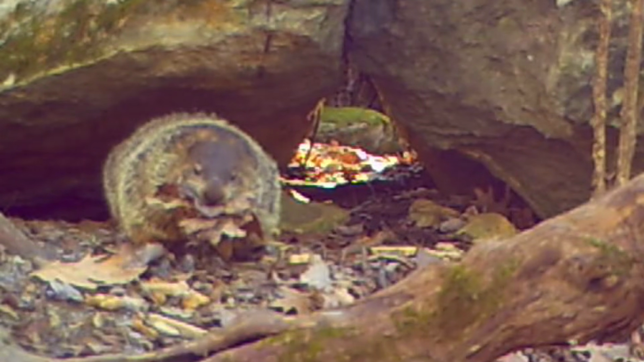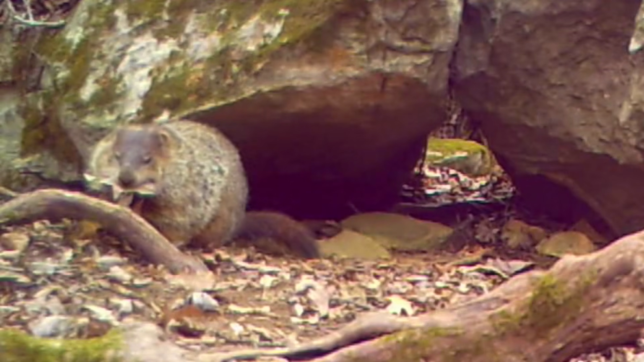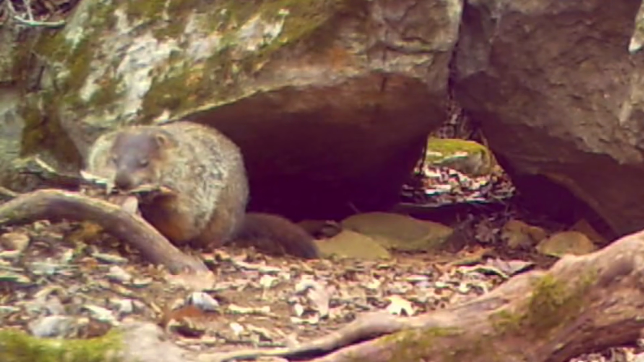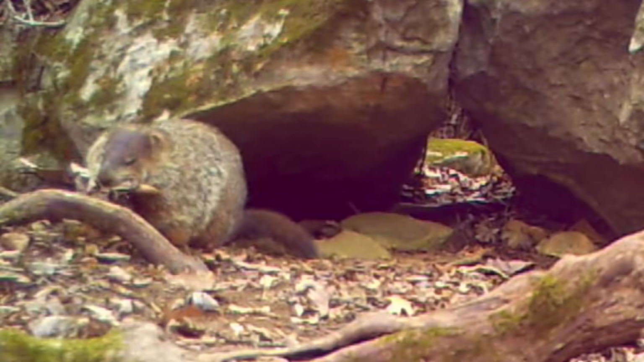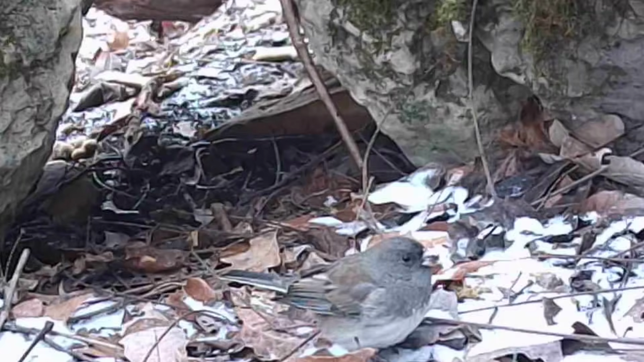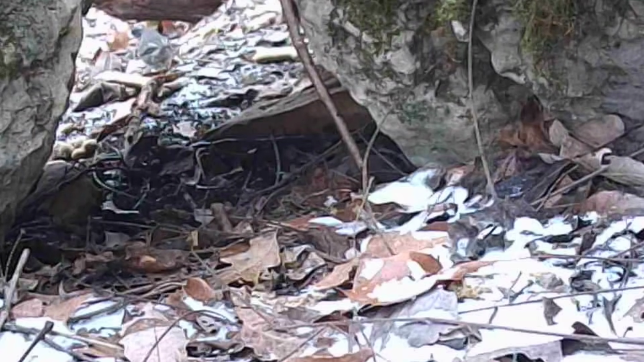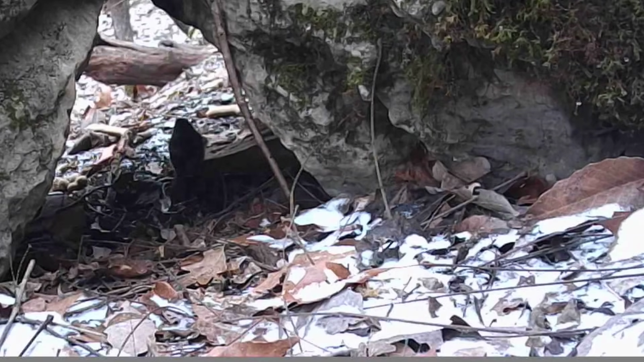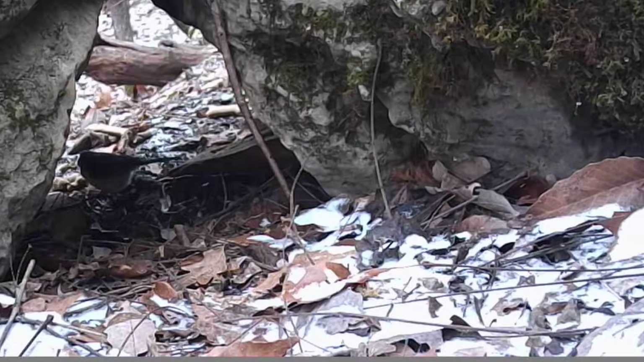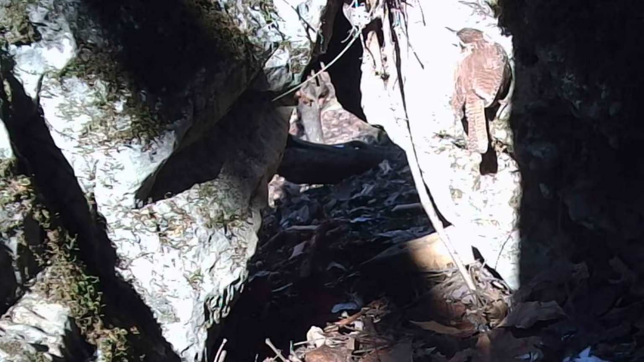But this time the snow hit us. We got about 8 inches here this week. And you'll see that next week. See how the little animals like that. And at the back, little birds prowling around. All sorts of little birds around here. And there's a little wren. Don't know what he's up to.